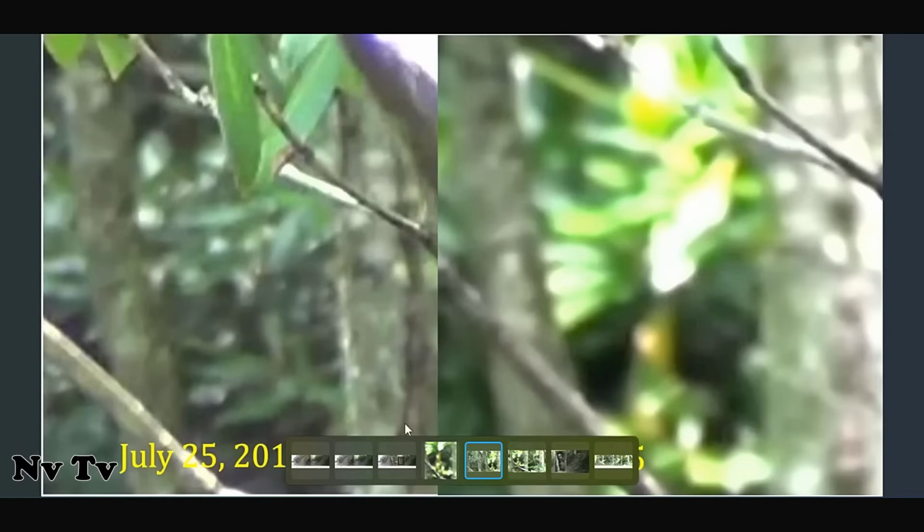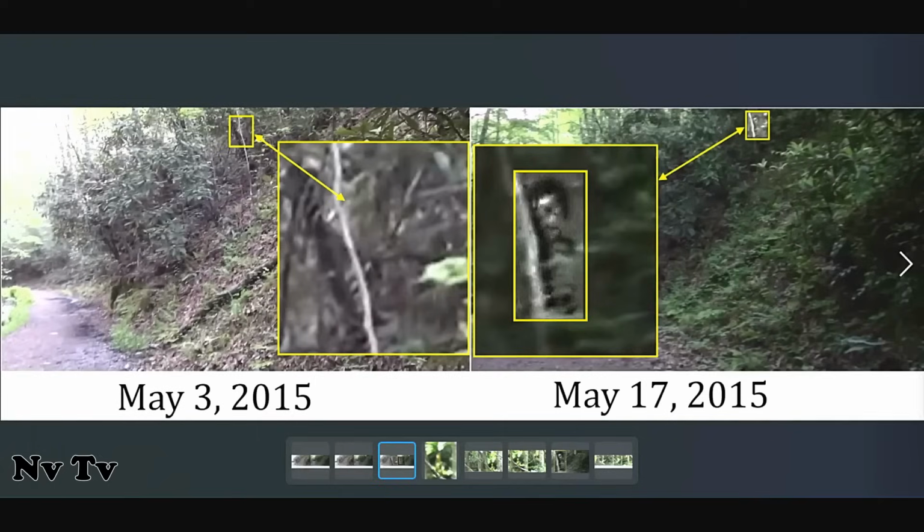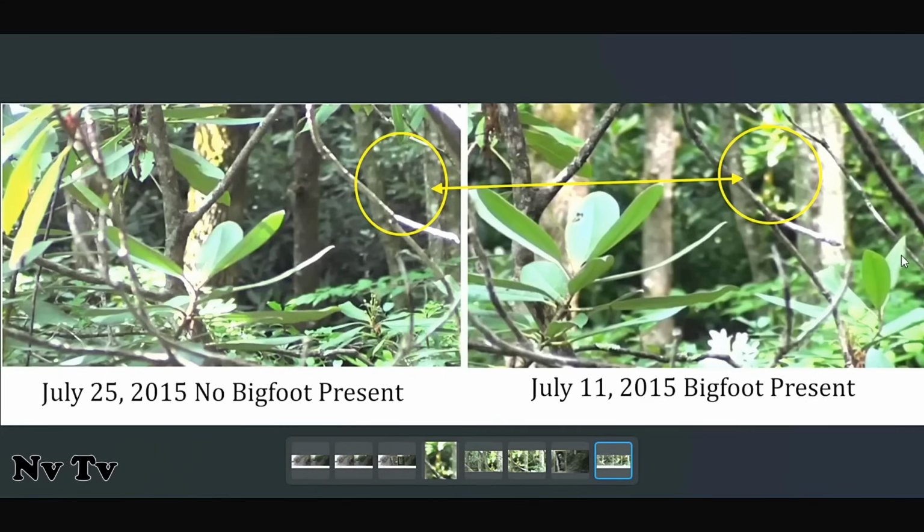And there's the before and after. And there's a good close-up, de-blurred and everything. You see his nostrils, his mouth, and his right eye. He's just leaning over. I'll get to that one in a second, but there we go. Here he is.